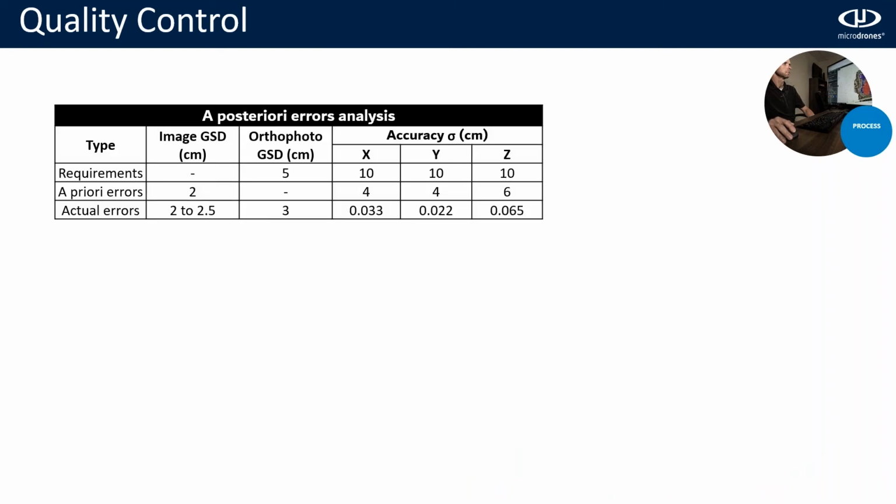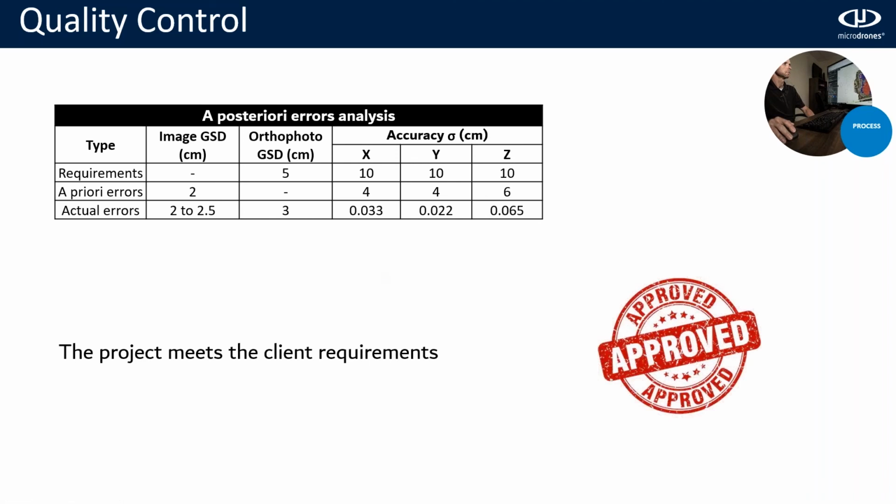Now, when we do analysis of the errors that we got, in this table it is clear and easy to see. Here we have the requirements. Like we need an orthophoto of 5 centimeters GSD, we got 3. And the accuracy spec is 10 centimeters in each axis. This is what we expected, an image GSD of 2 centimeters that we achieved. We achieved 2 to 2.5, and here is the error that we expect, and this is the error that we achieved. This means that the project actually meets the client requirement.